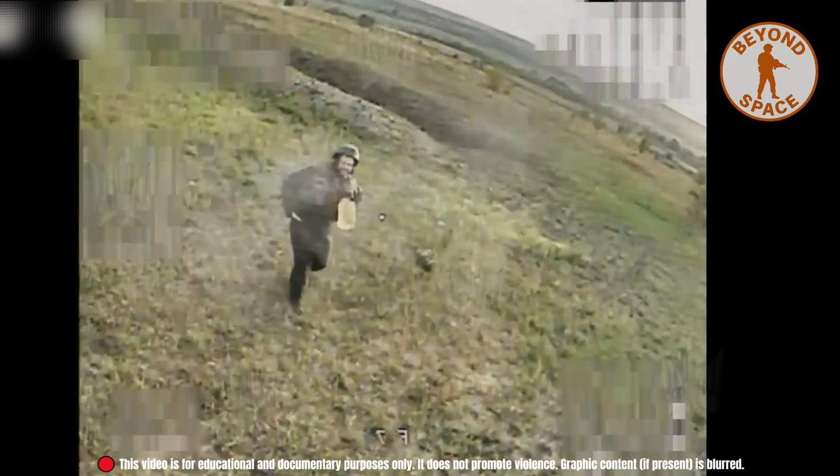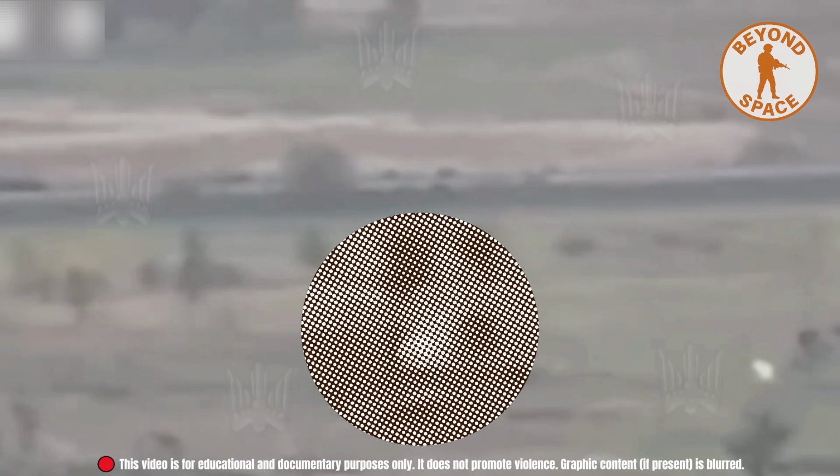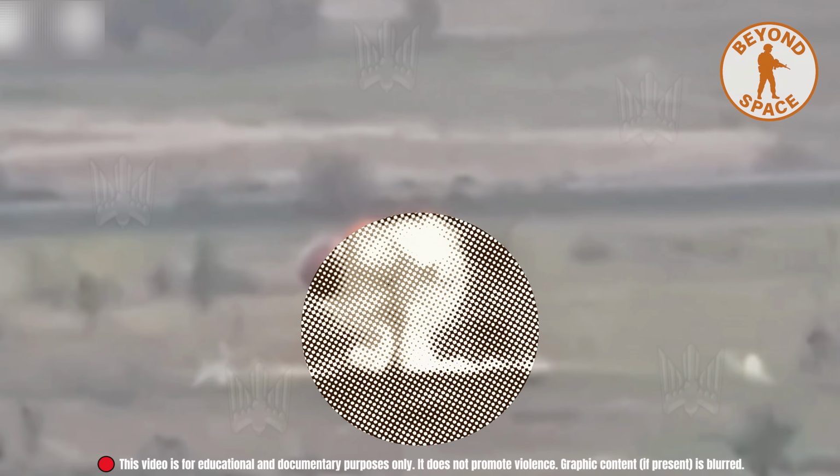distance. The moment they collided wasn't just about taking one target. It broke the chain of resupply. It disrupted the front line's rhythm.